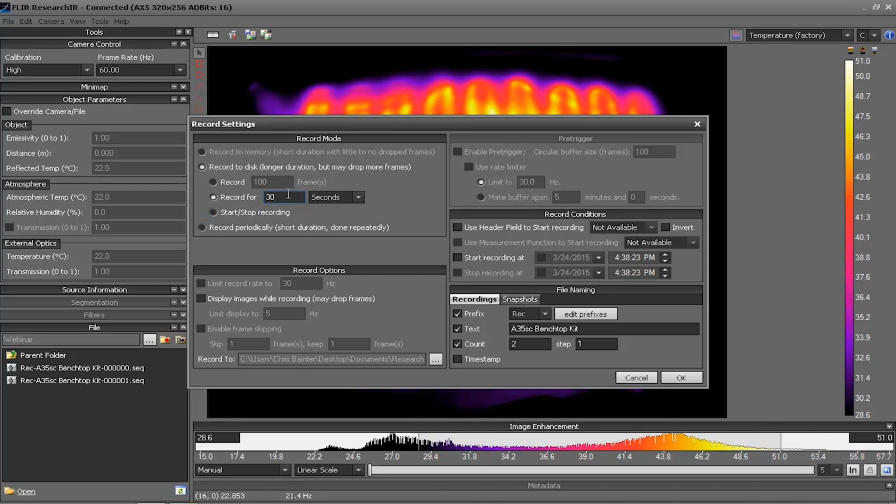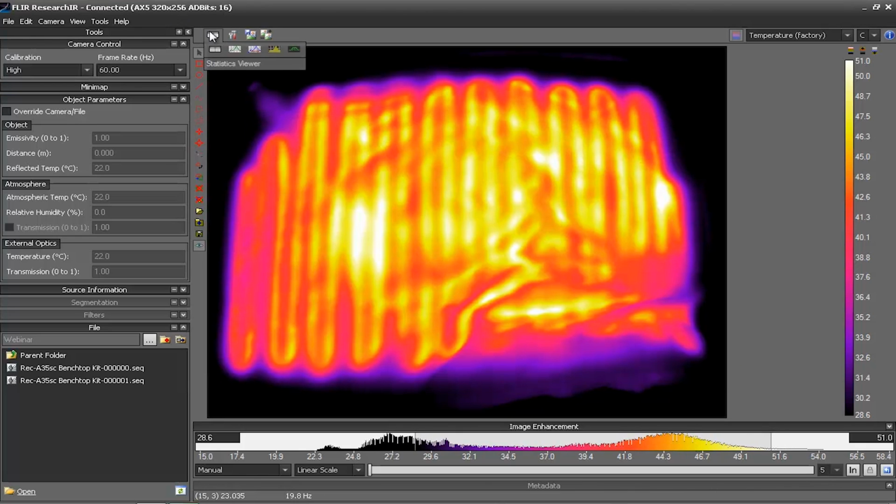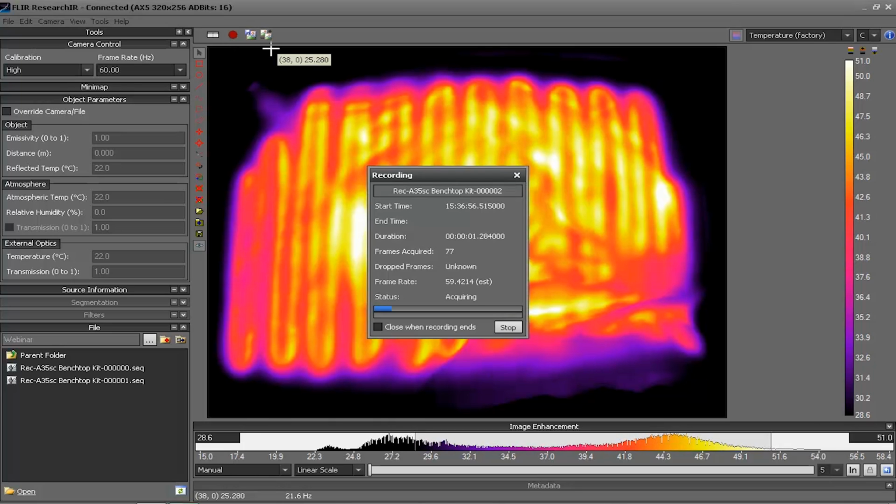Let's go ahead and just record 10 seconds of data, something to look at. I can give it a unique location to record to, and a unique name as well. I click OK, and then I just go up here and click on the Record button. While it's recording, it's going to freeze the imagery so that it can focus on capturing all the frames and not dropping any. In the meantime, let's take a look at the T430 camera.